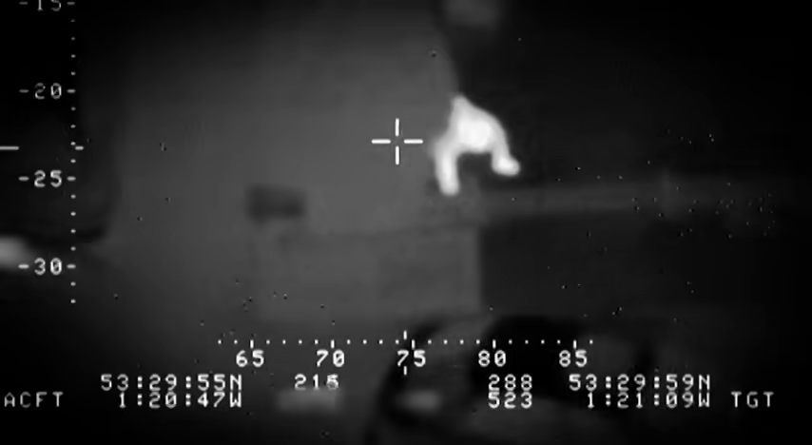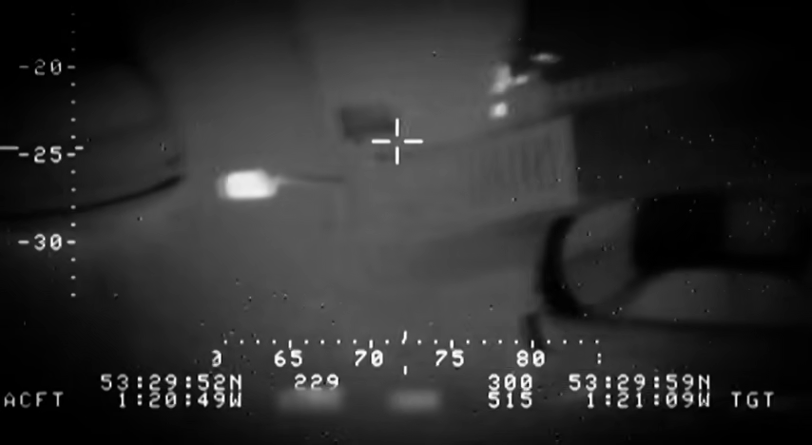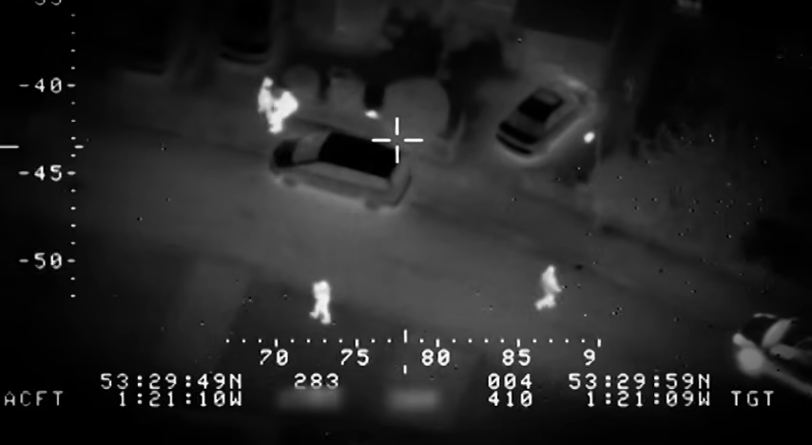To the naked eye, you couldn't see him, and yet we were literally feet from him. Even if we'd actually stood on him, we wouldn't have seen him. It was that well concealed by the bushes. Charlie Golf, not that garden, the next one. The vehicle parked outside it, right behind that bush.